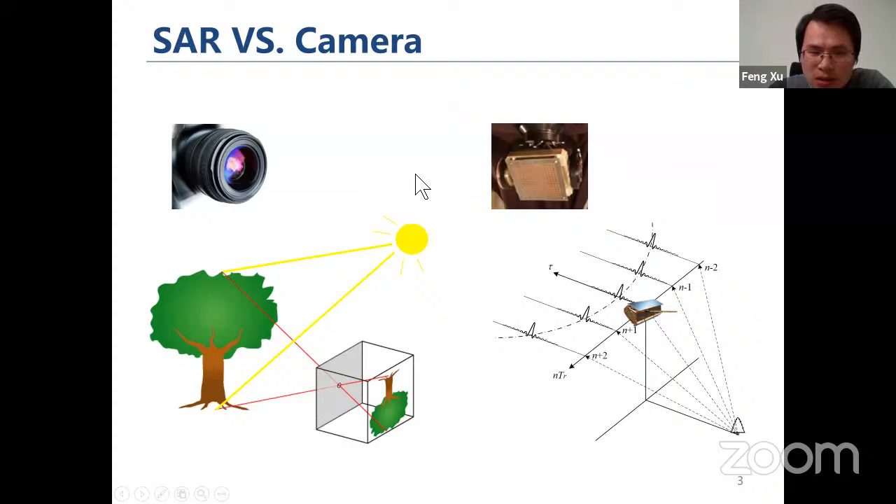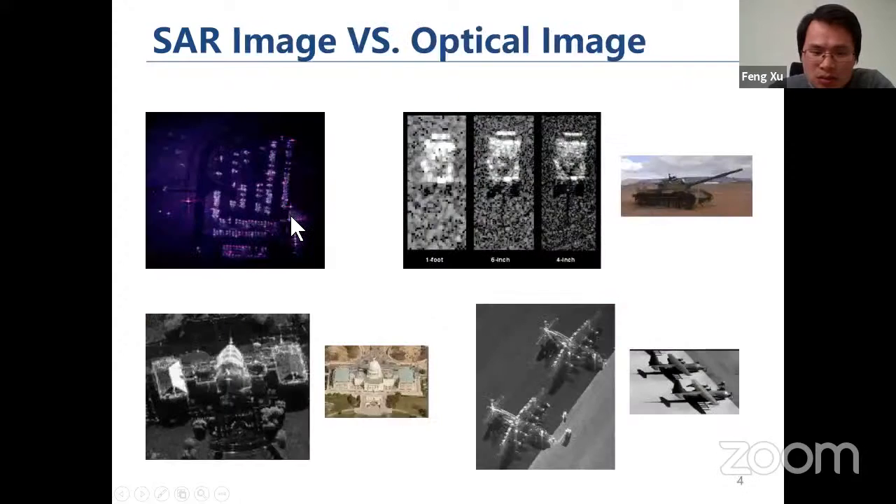We compare the imaging radar with the optical camera. We can see that there are many differences. And so as a result, the image also appears to be very different. The same target, the same object in the optical image versus in the radar image, that's a very big difference.